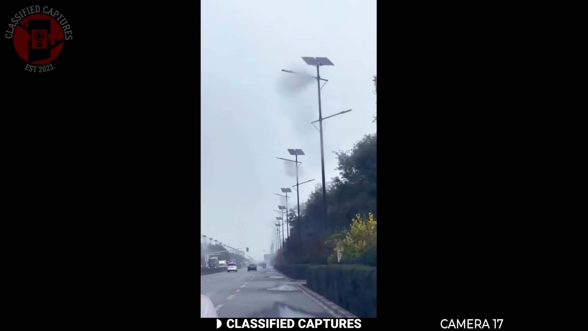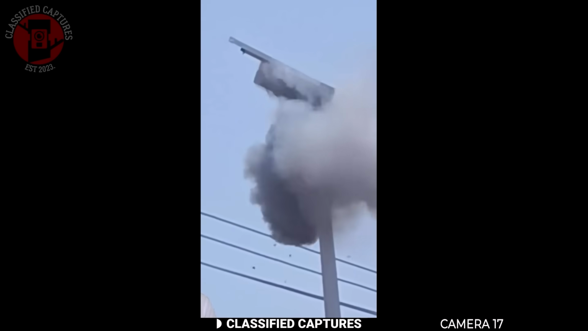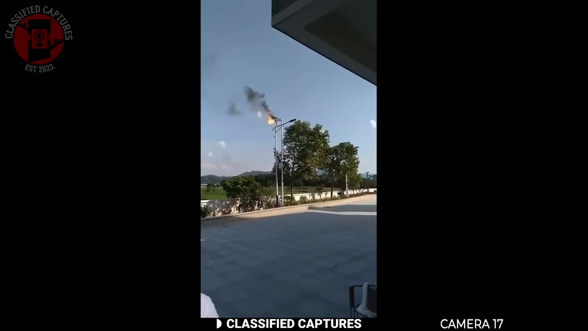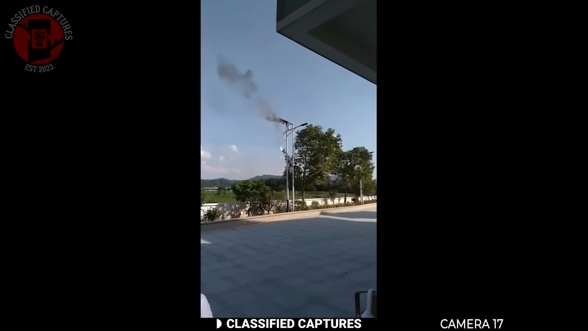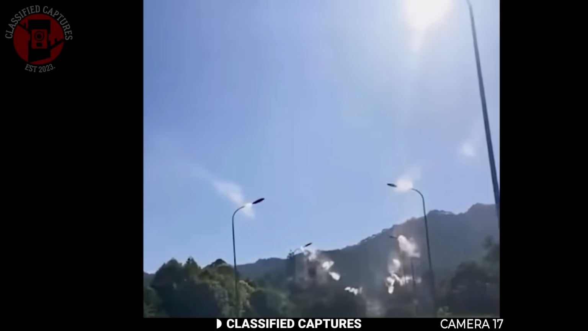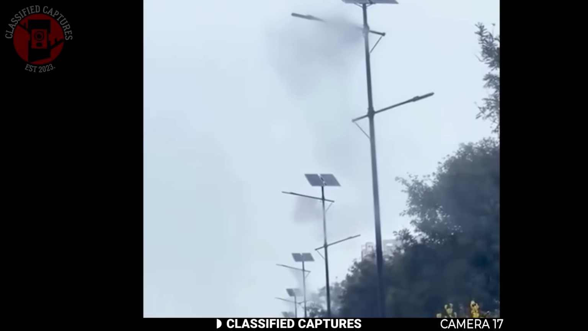Now, keep in mind that China is one of the most technologically advanced countries in the world. They've integrated science and tech into almost every corner of everyday life, from smart surveillance systems to facial recognition, AI robots, and high-tech street infrastructure. Their cities are just packed with smart devices, so when something like this happens, it's a big deal.